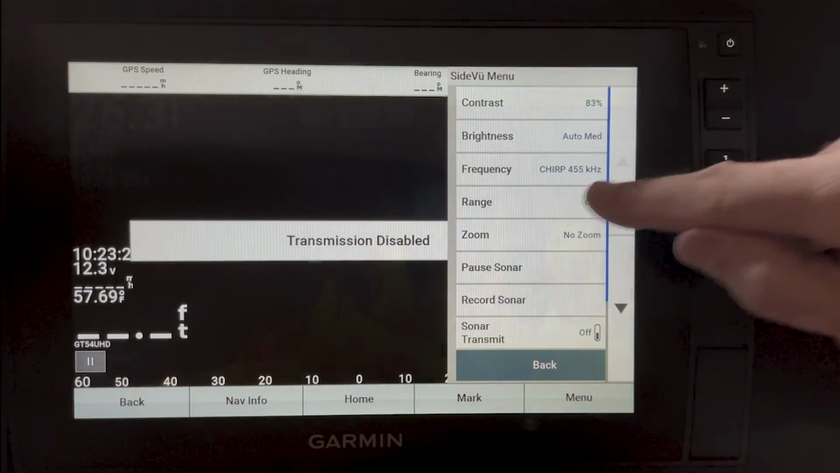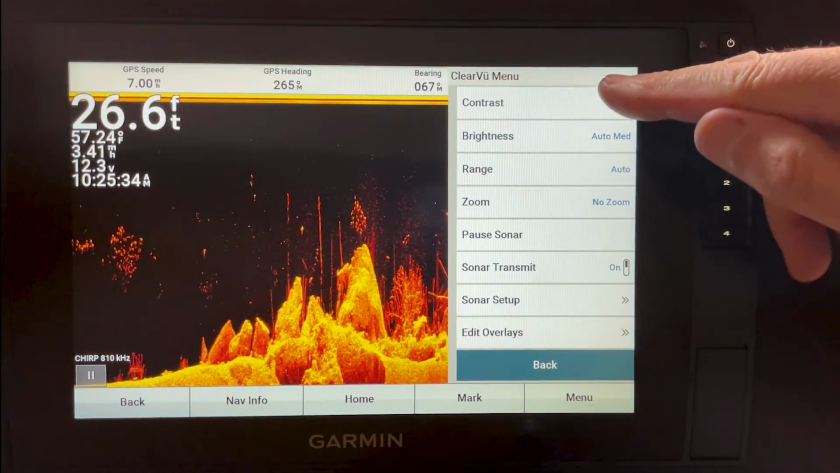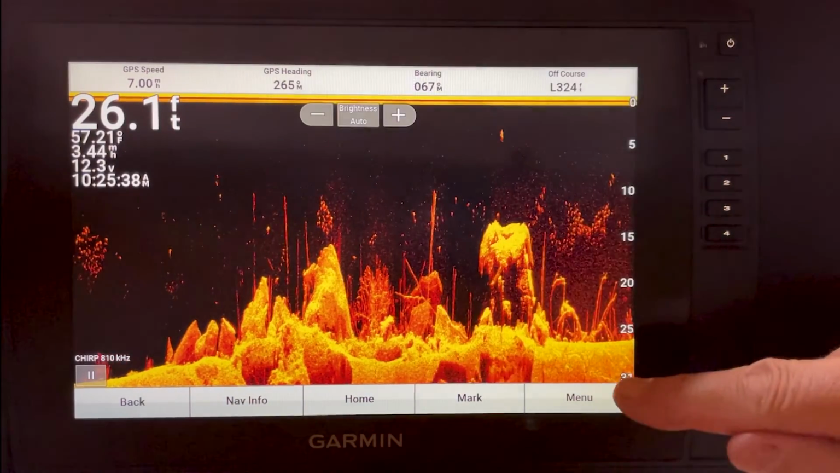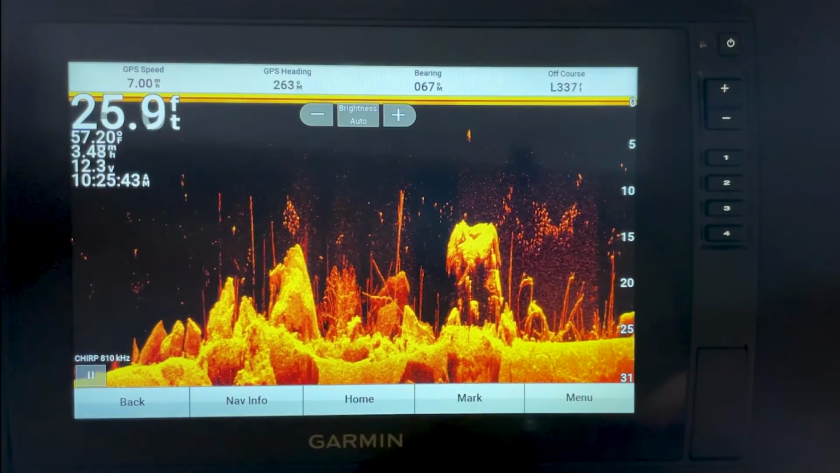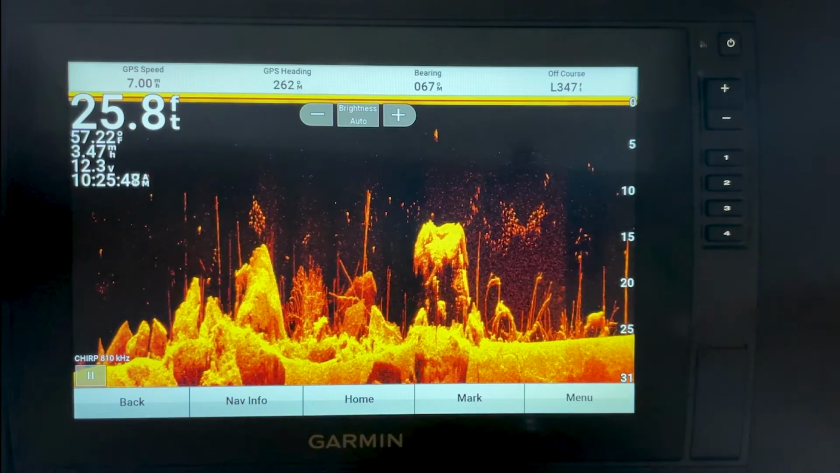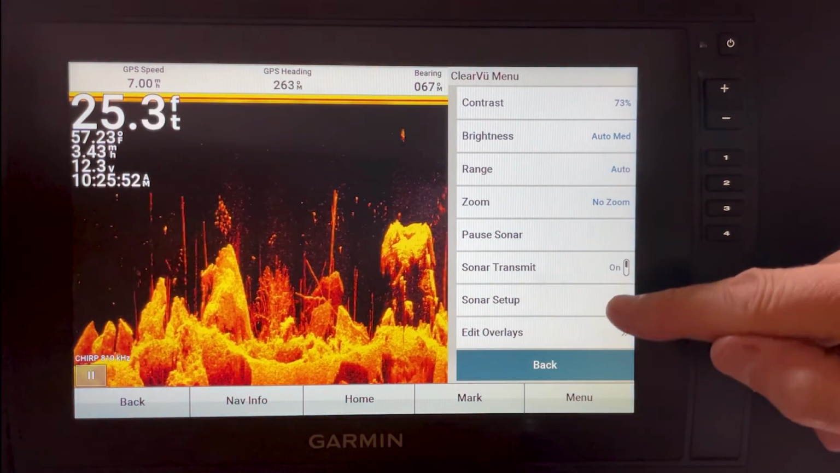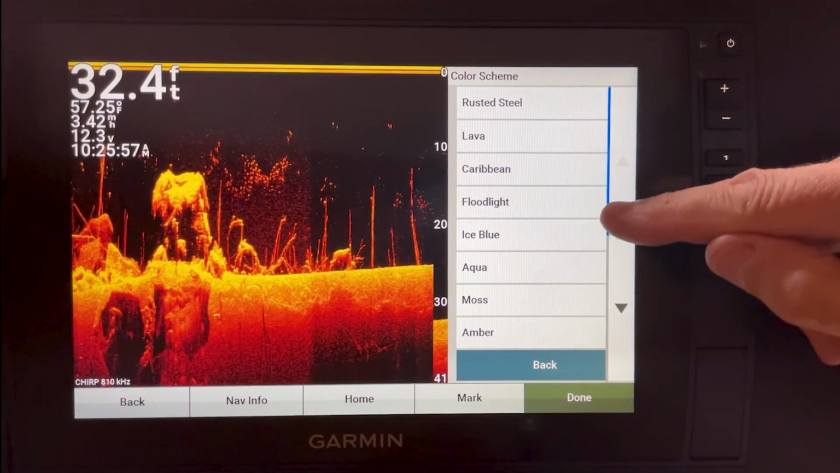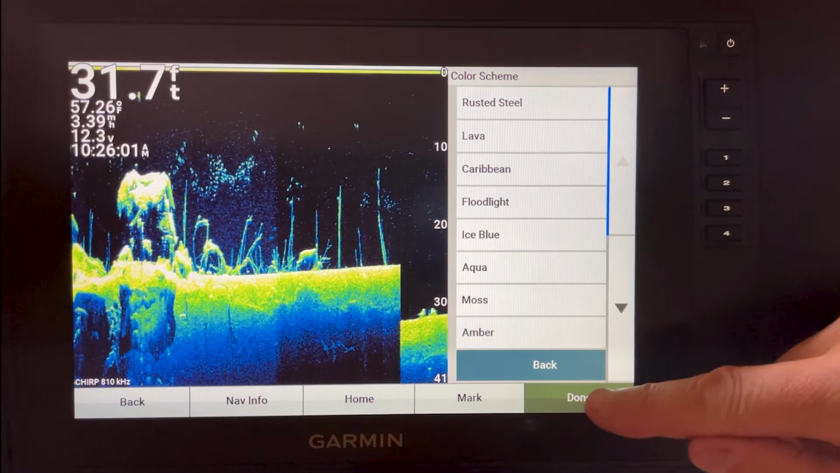Like you do here. When you first get out on the water, hit your menu button and adjust your contrast to the water conditions for that day. Then of course you can adjust your brightness up here because you've got that set up. And those are the two mainly that you're going to use to dial things in. And if you want to, go to sonar setup and change that color scheme. Caribbean's pretty cool. I like Caribbean also.